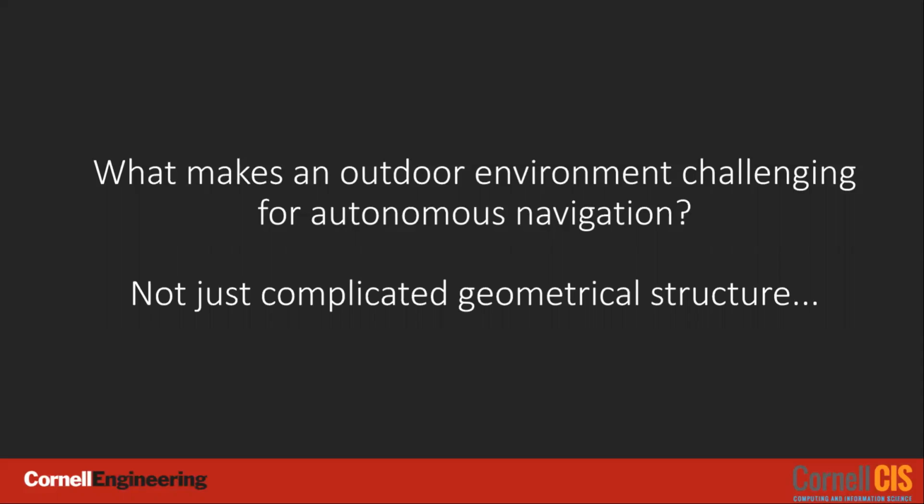Existing work for outdoor environments typically focuses on 3D environment structure to assess safety. However, outdoor environments cannot be safely planned in without accounting for different semantic surface types, which is the key problem our paper aims to address.